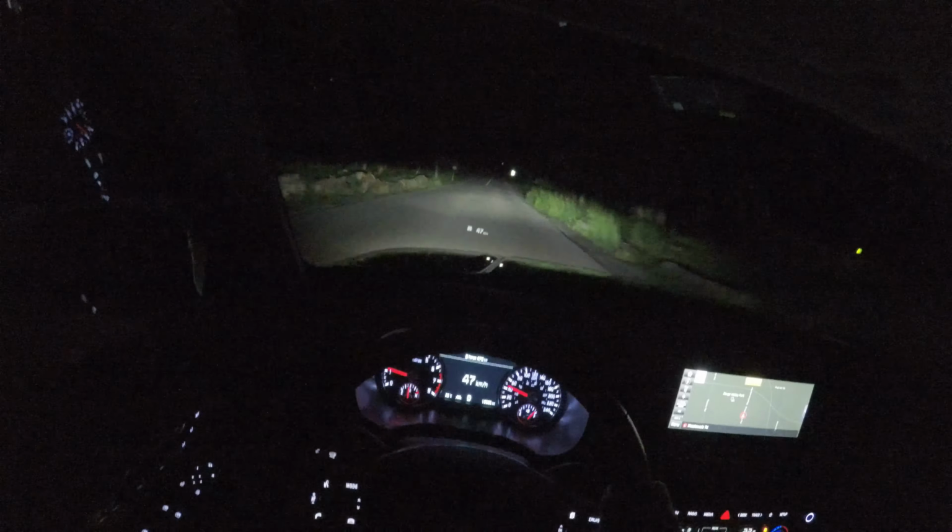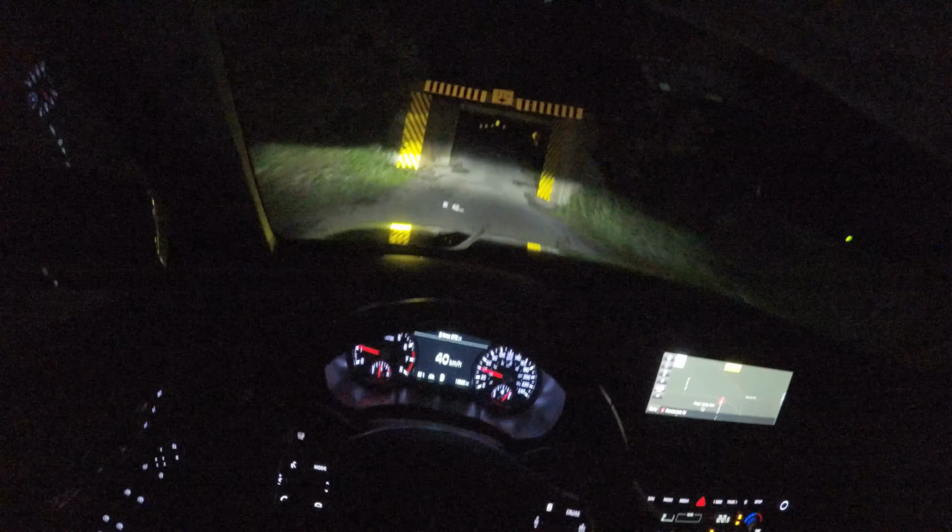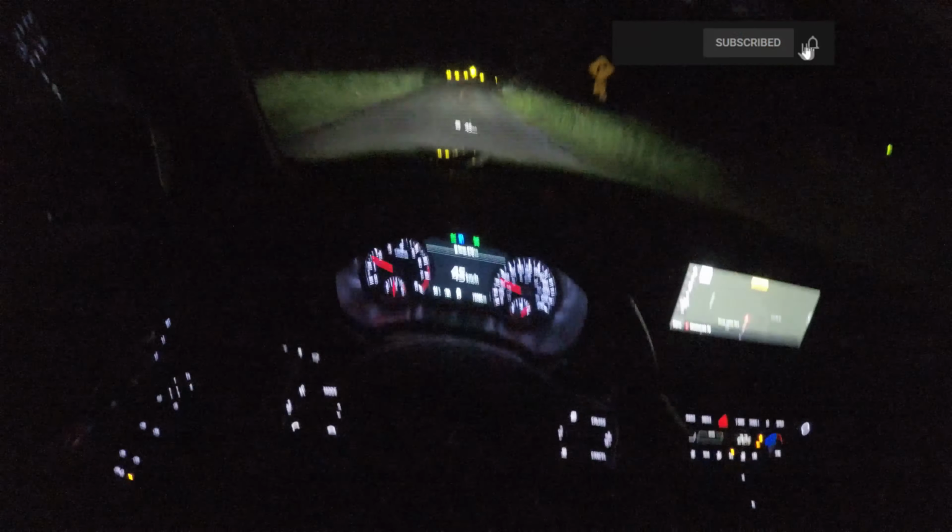Excuse the noises. It's my audio recorder that's in a bit of a bad position down there. It just gets squeezed a little bit because these pockets in these pans aren't really that big.